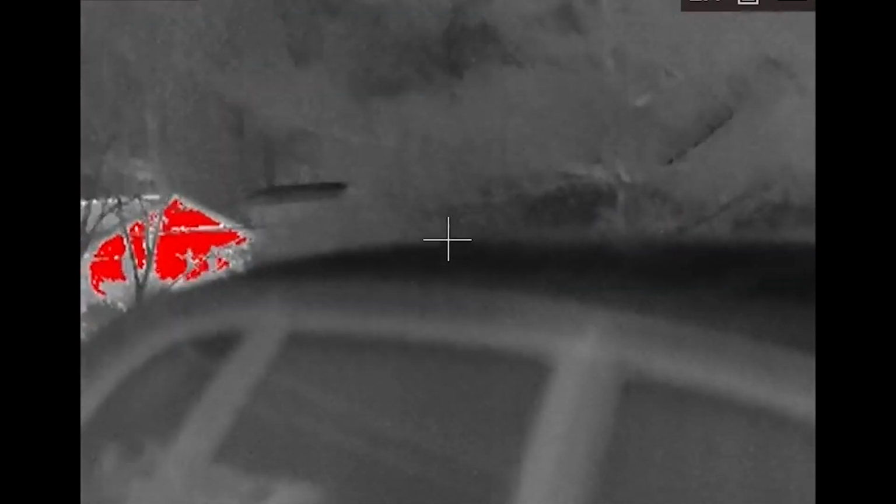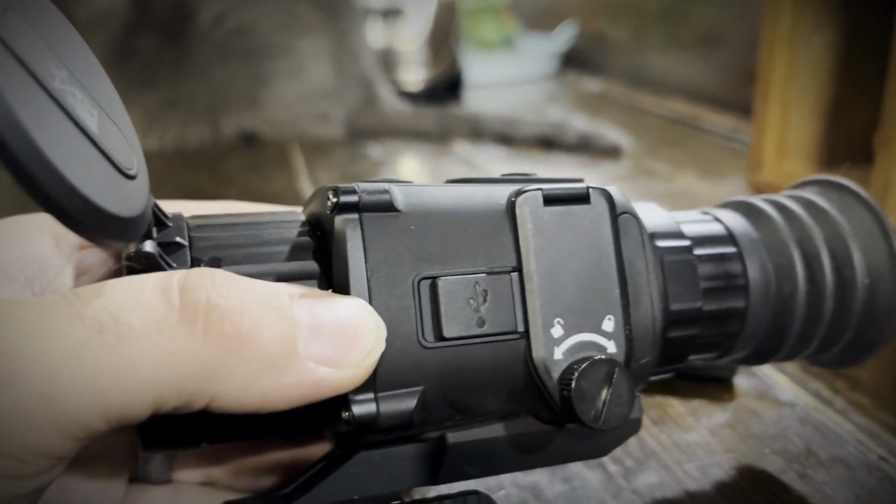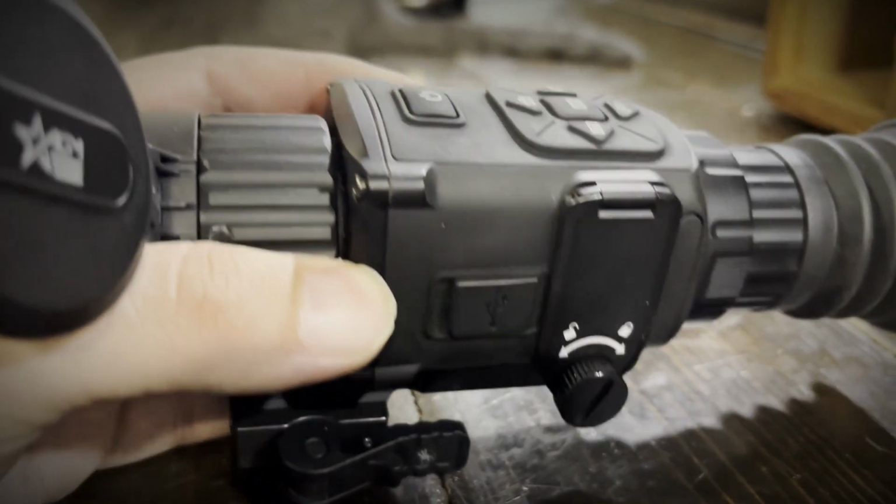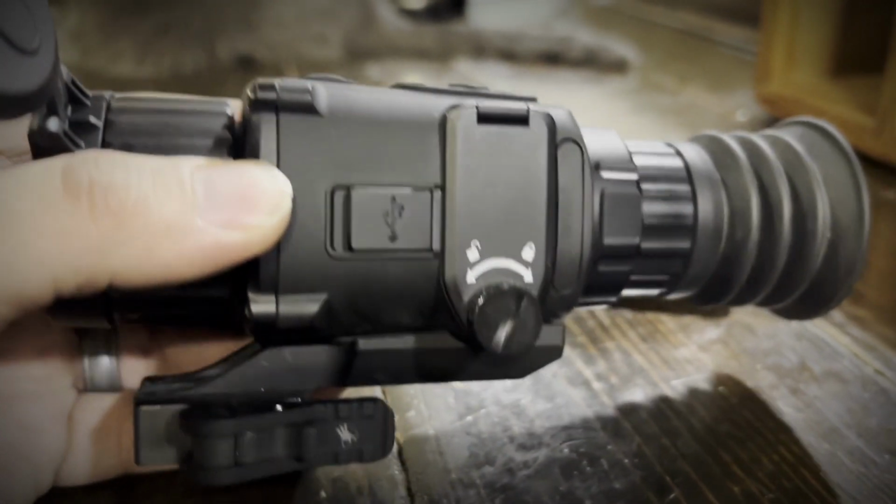The only real downside to this baby is two things, and they're kind of universal. Number one is it's kind of a heavy boy. It's coming in just over a pound of weight. That's going to be sitting on top of your rail.